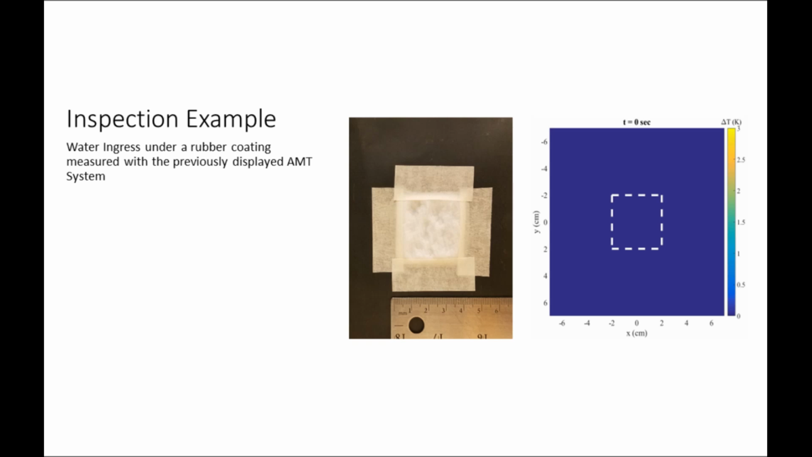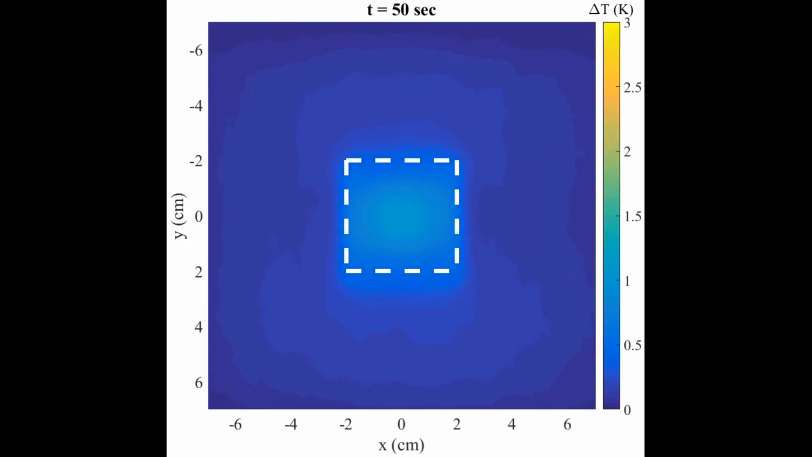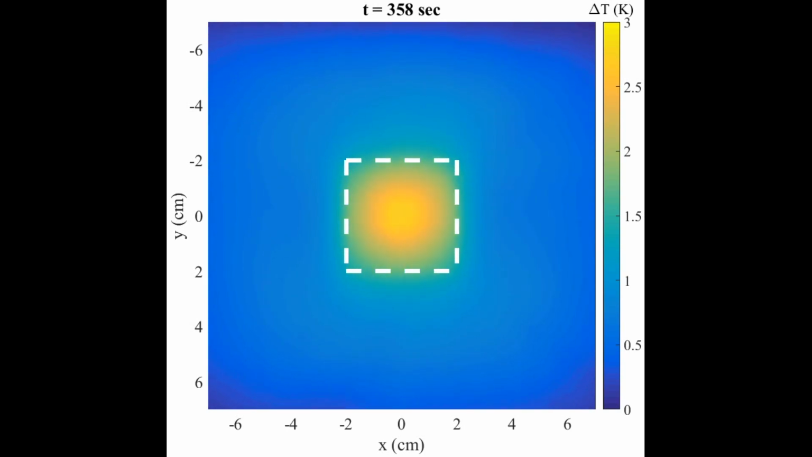Remember, this camera has a sensitivity of 0.35 K. You'll notice the temperature scale on the right in this video. The entire range is only about 3 degrees K. It is quite sensitive.